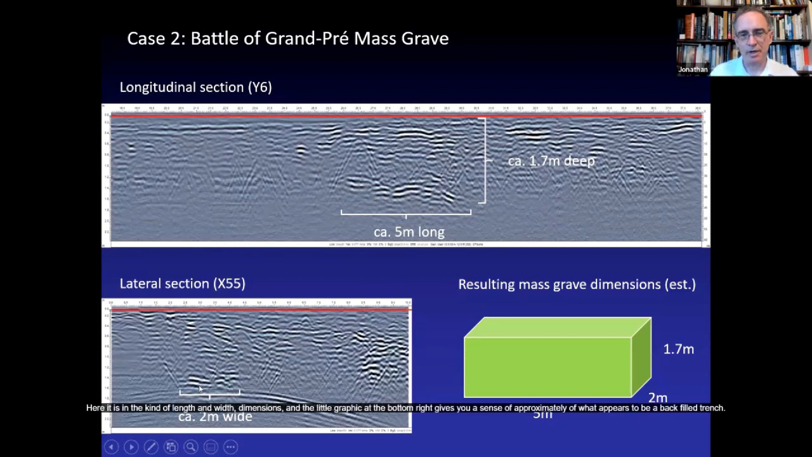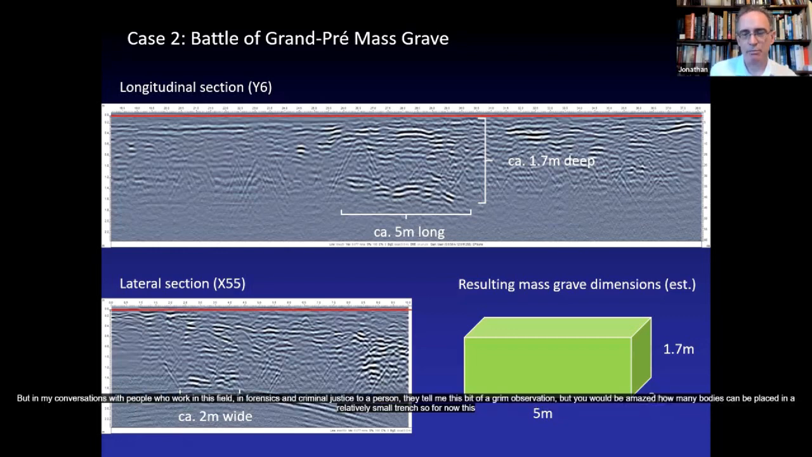Here it is in length and width dimensions, and the little graphic at the bottom right gives you a sense approximately of what appears to be a backfilled trench, 5 meters by 2 meters by 0.7 meters deep or something like that. Now, this is a trench that is said to contain the remains of approximately 70 men. And that might seem like a rather small trench for that purpose.